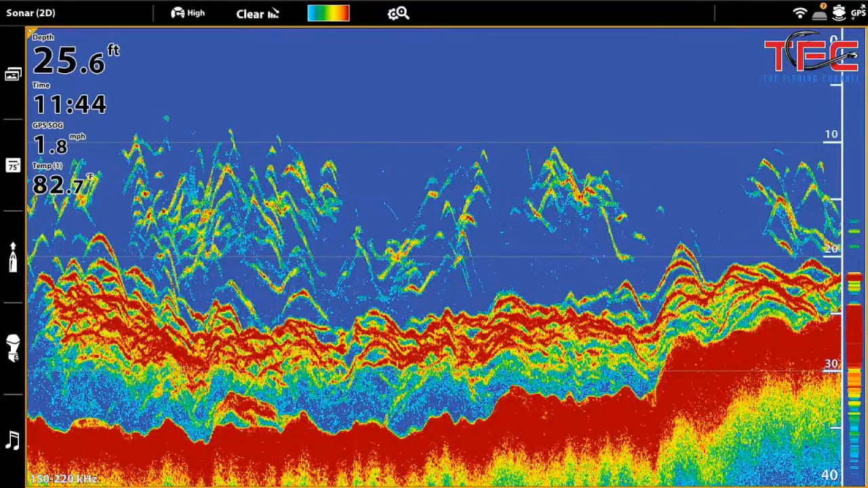Yeah. So here is a pretty good example, actually, of the sonar being able to read through the fish to get to the bottom. And these could even be bait on the bottom, but it's most likely the bottom and some bait mixed in there. But these are all bigger fish on the bottom here. I believe this was actually a shot from Nick Lombardi. And I was told these were cobia on the bottom.